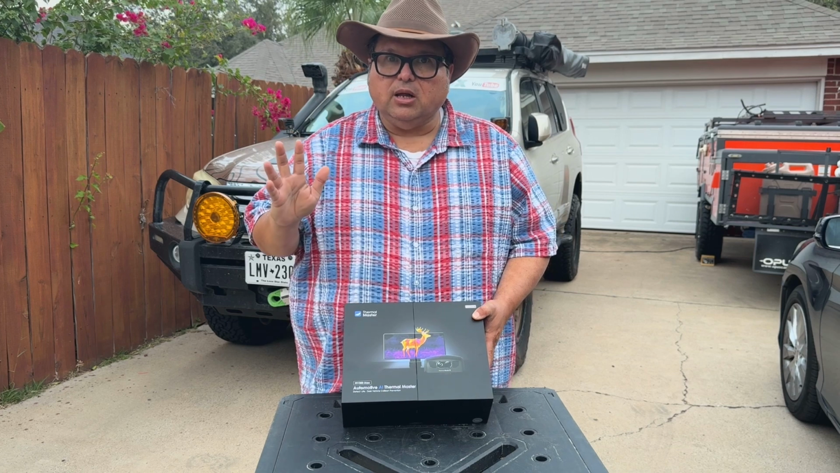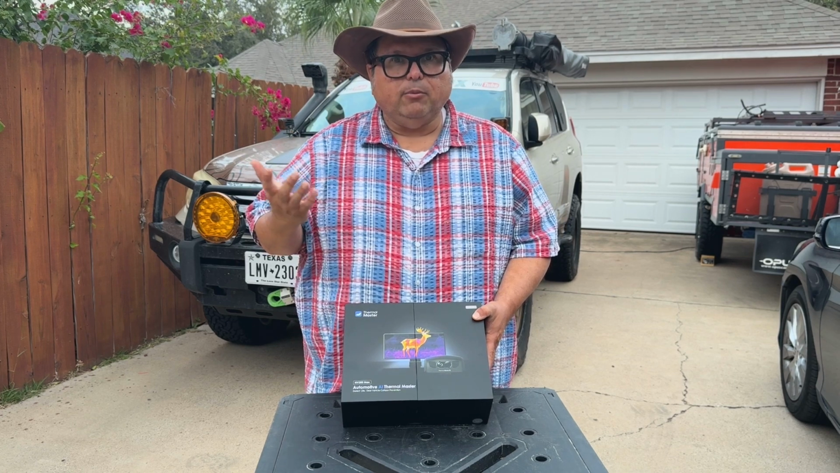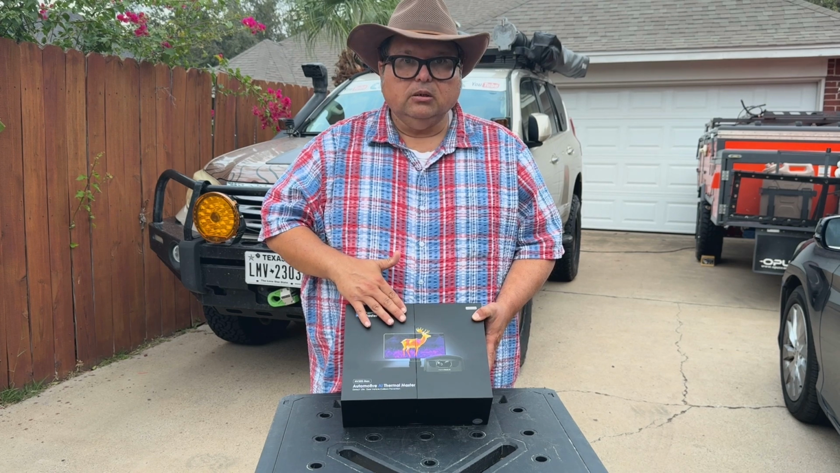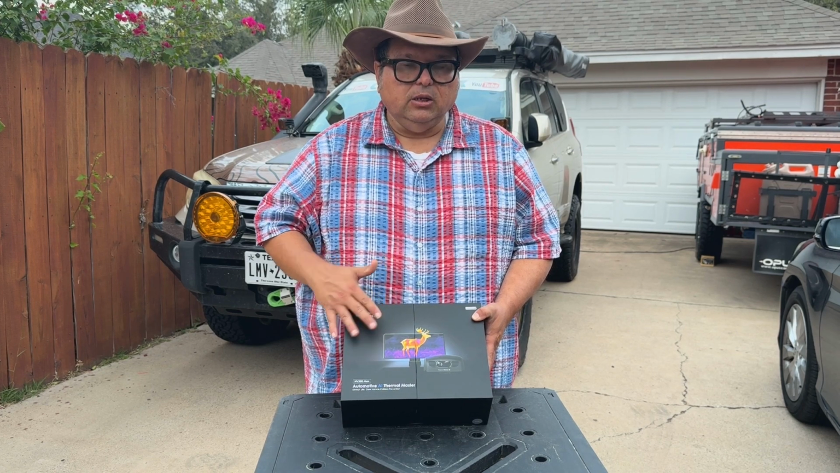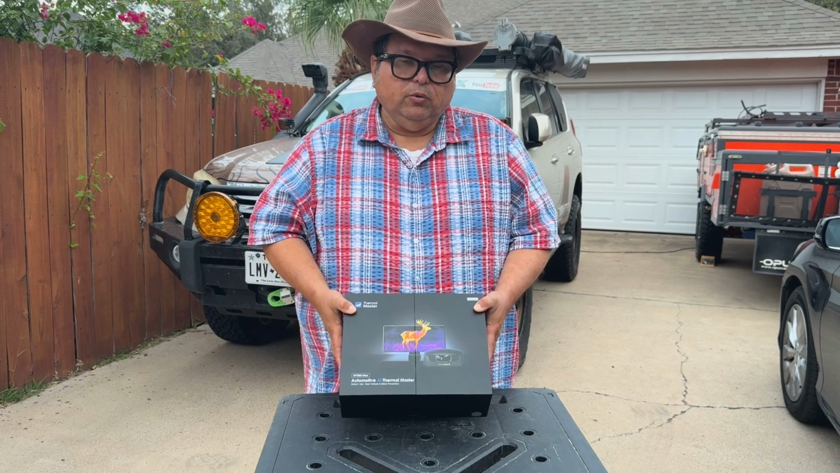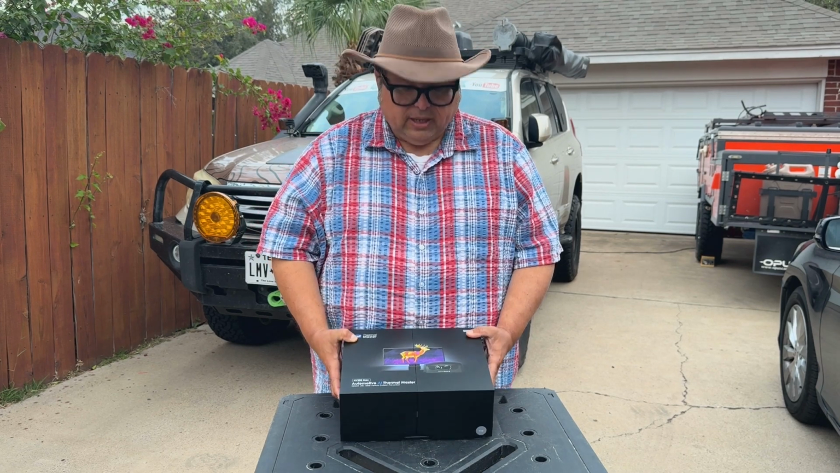This is not new technology, obviously. There are thermal cameras, FLIR cameras out there in the market, but this one is the first of its kind here in the US, okay? And I get to review it for you. So let's go ahead and take a look at what comes inside. Okay, let's open it up.